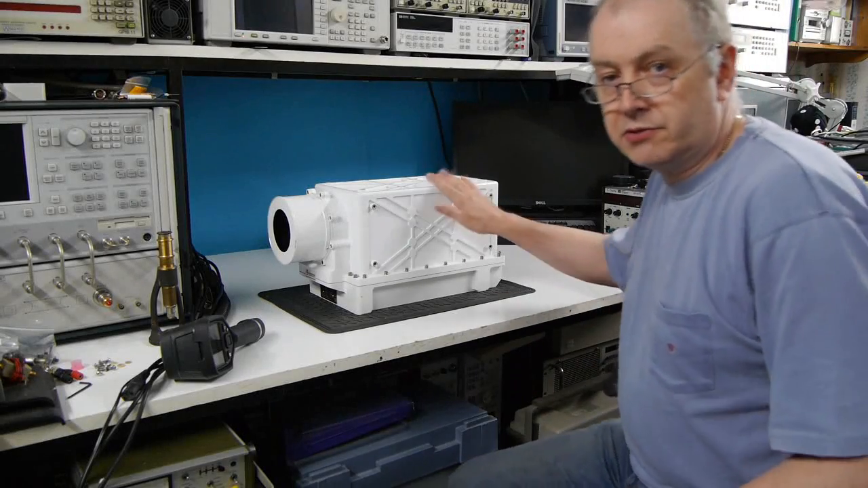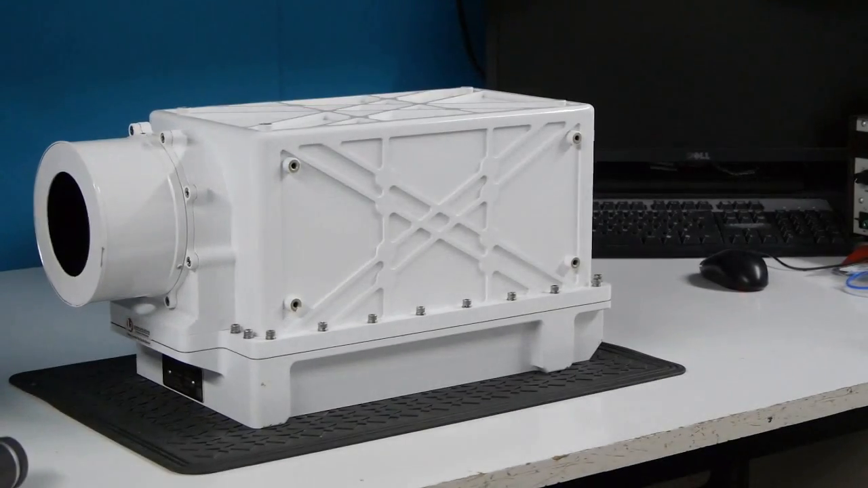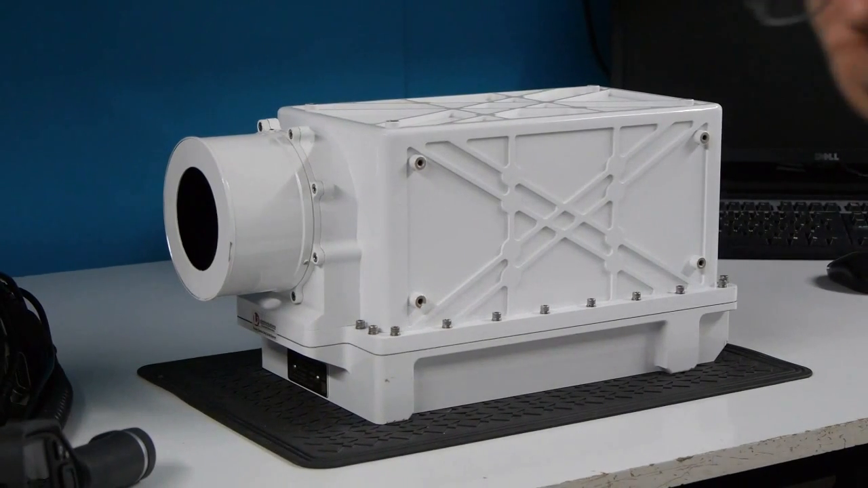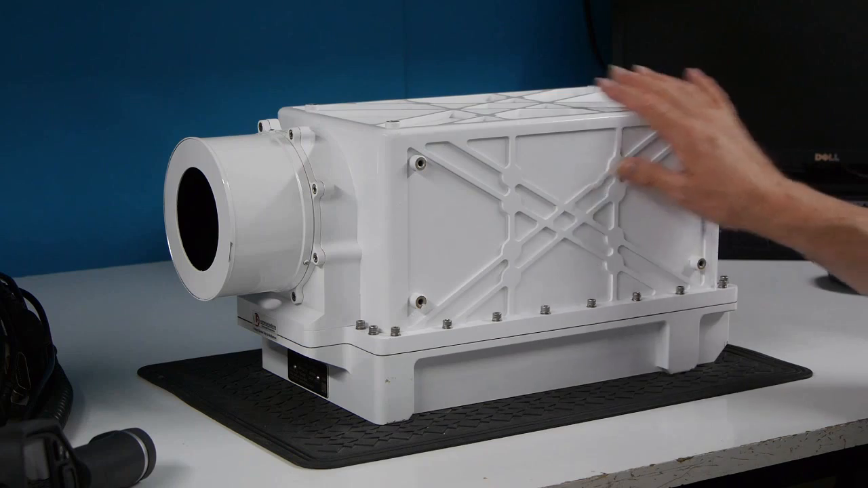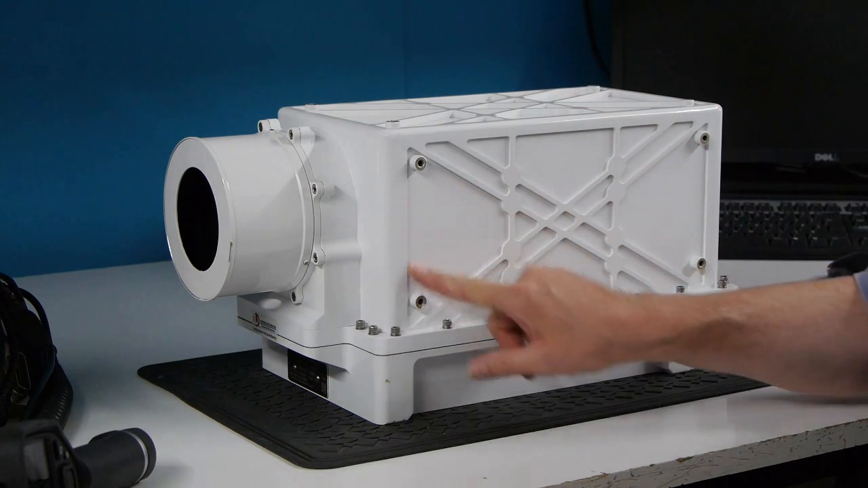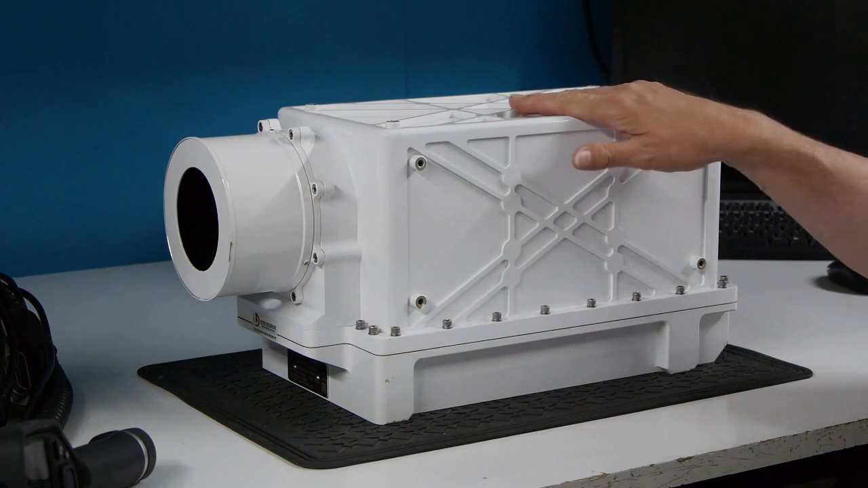What we're left with here is the milled casing. I'm just going to zoom in a bit on it. Okay, so the milled casing here, as you can see, various contours have been removed from the case in order to reduce its weight.